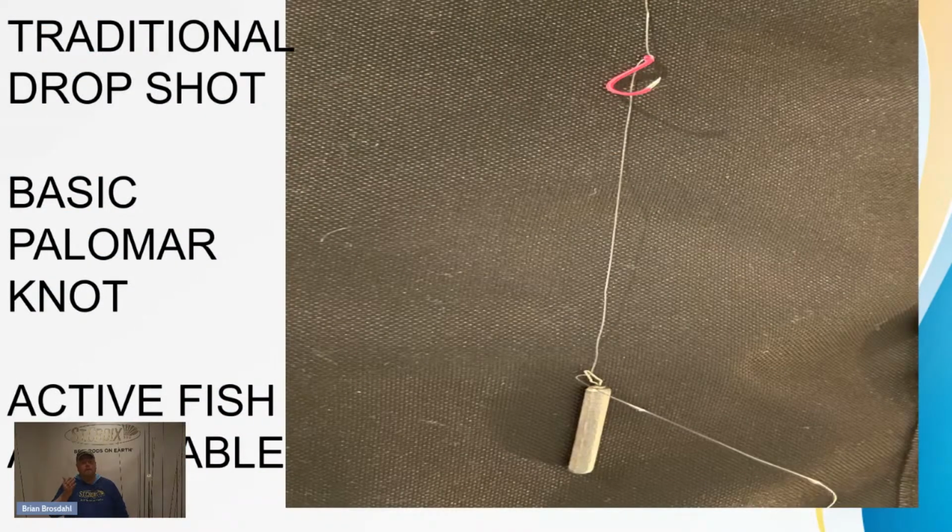So now let's get back to the traditional drop shot. It's a hook that's Palomar knotted on your line. The line's on the hook by a Palomar knot, but then you take one loop of line and go back through the hook down to the sinker, and that keeps it on straight. This has been good for years, and it's traditional in bass fishing, using a wacky worm or a jig worm or even a fluke nose hooked and holding it in front of the fish.